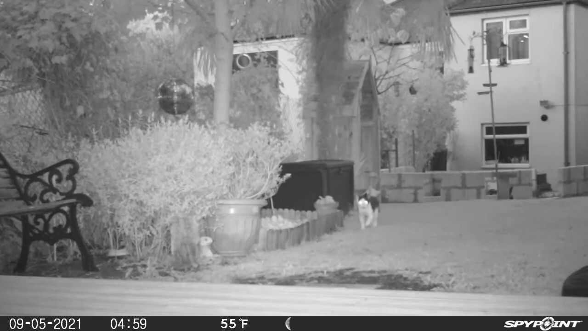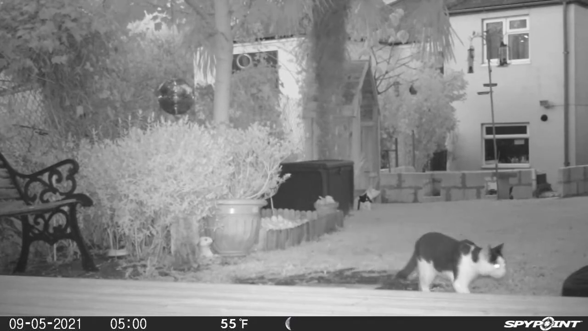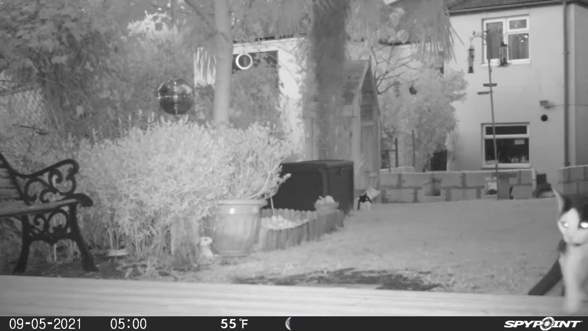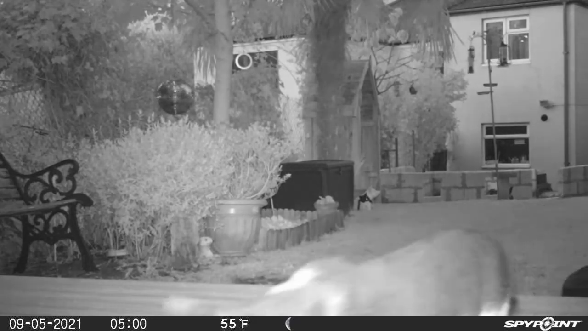So I'm guessing this black and white cat knew the fox was there and waited for it to be well clear, because it's nearly 5 o'clock before he comes back up the garden again to wander off. I'm guessing he was just hiding down the top end of the garden waiting for the fox to go.